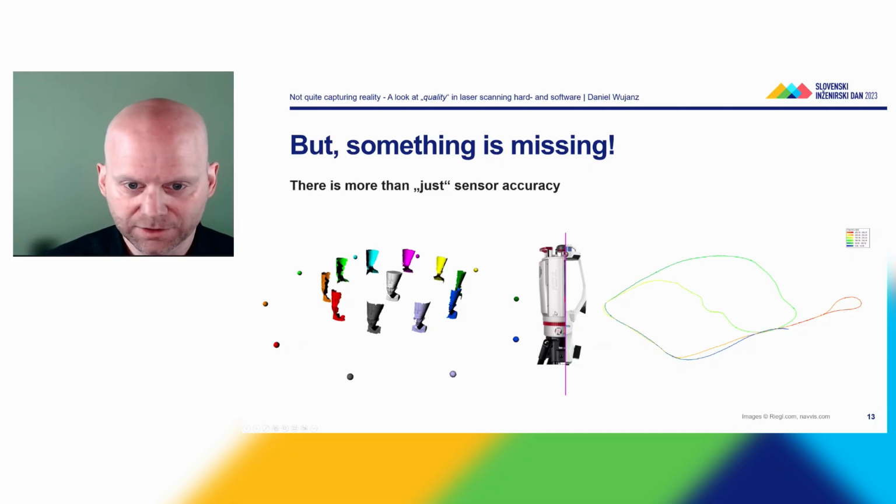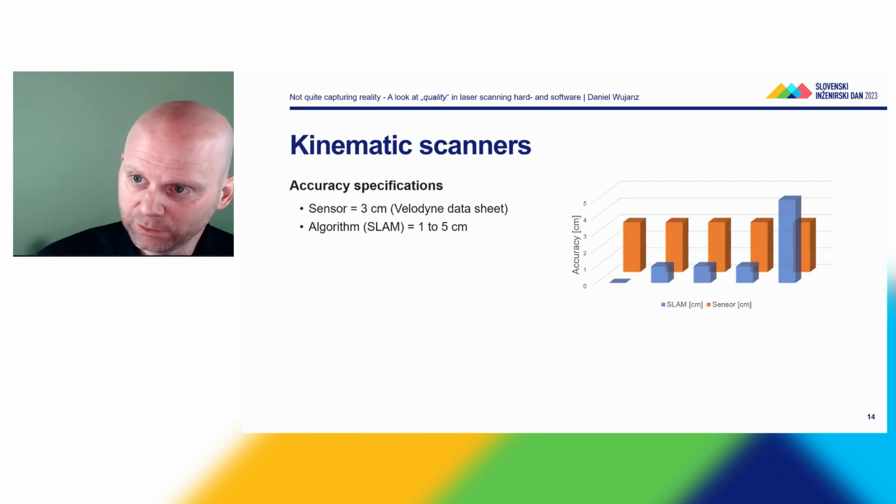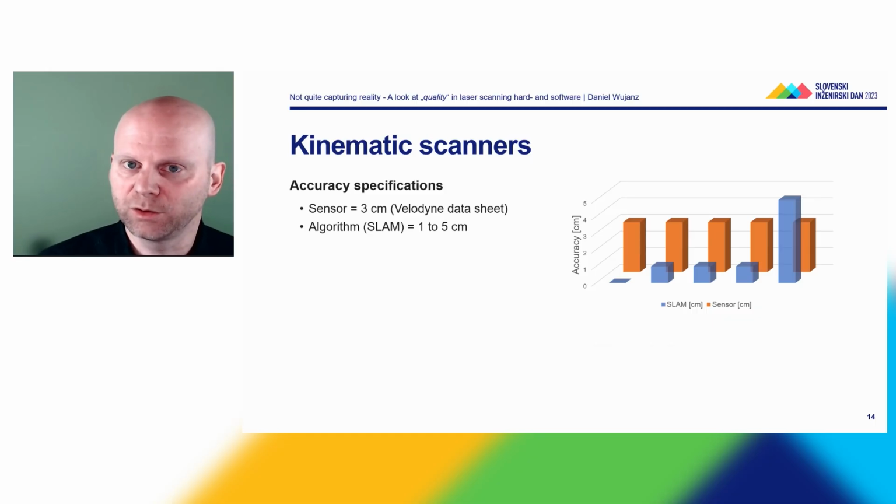If we use a kinematic laser scanning system, then I don't use a tripod. I simply carry it around the object space, so you can see a trajectory. I'm moving the sensor through the object space. I don't have the necessity to register the data set, because that has inherently been done by this sensor. So let's have a look at these kinematic scanners first, and then we move on to how we can express quality in the realm of software.